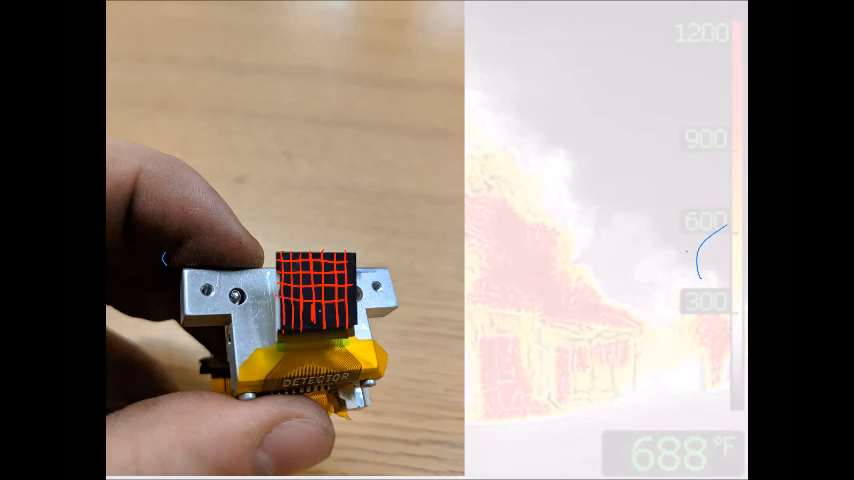You would see something that looks like this. Those are called pixels. Those are little sensors within the detector itself. The infrared energy would come into the camera and hit one of these little squares and create information. So imagine a room that's 300, 400, 200, 600 degrees. That infrared energy is going to come in and create that information.